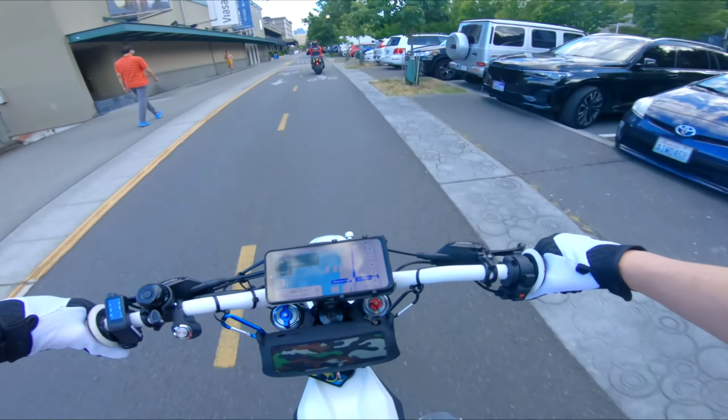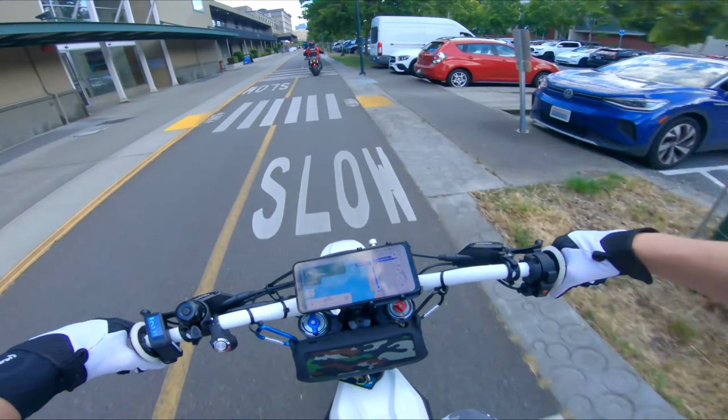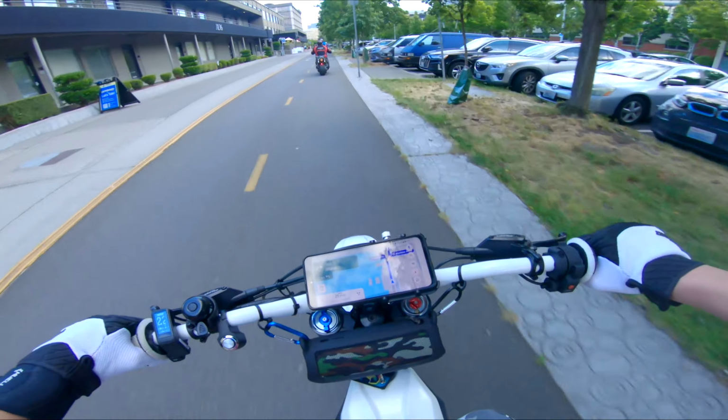But yeah, not completely sure how I feel about the Supermotos. I kind of think I'd rather have some dual sports on here.